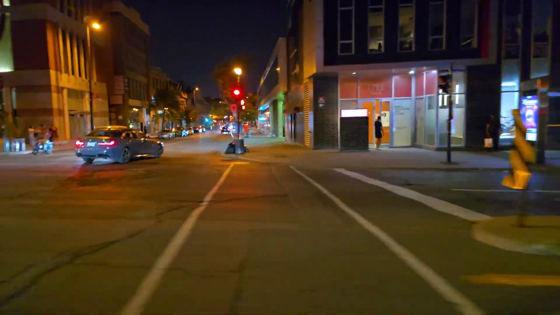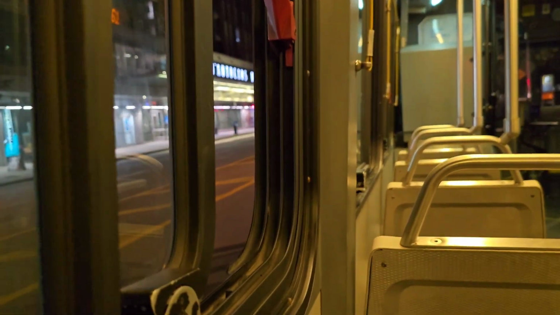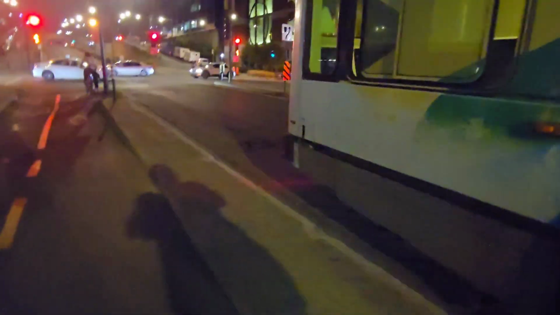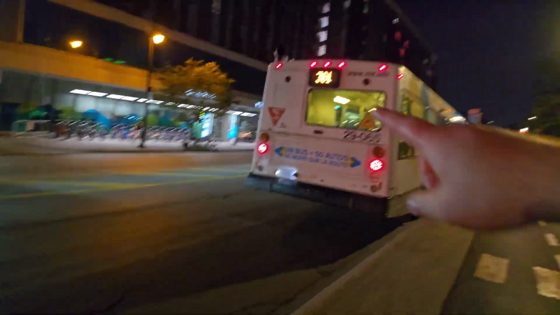Now I'll give you guys another look at the outside of this bus in a moment, as we get off here. Yeah, there we go, guys. 2009 Nova Bus LFS. So your engine is right there, of course.